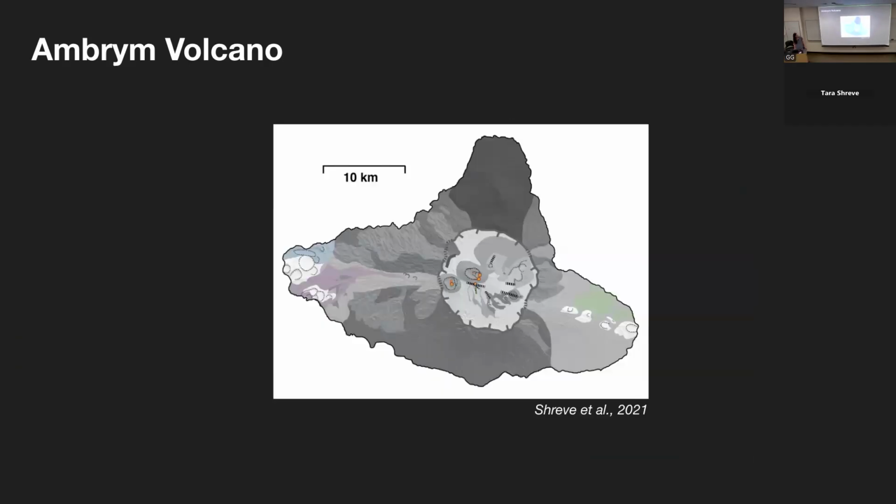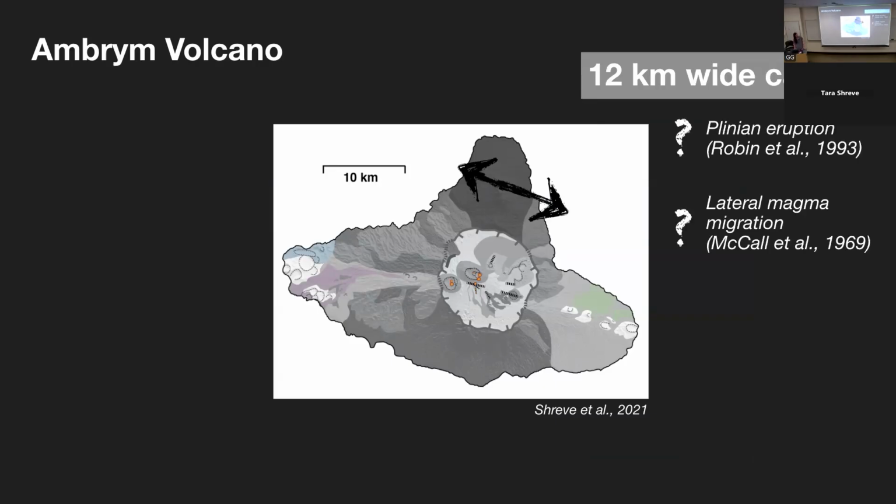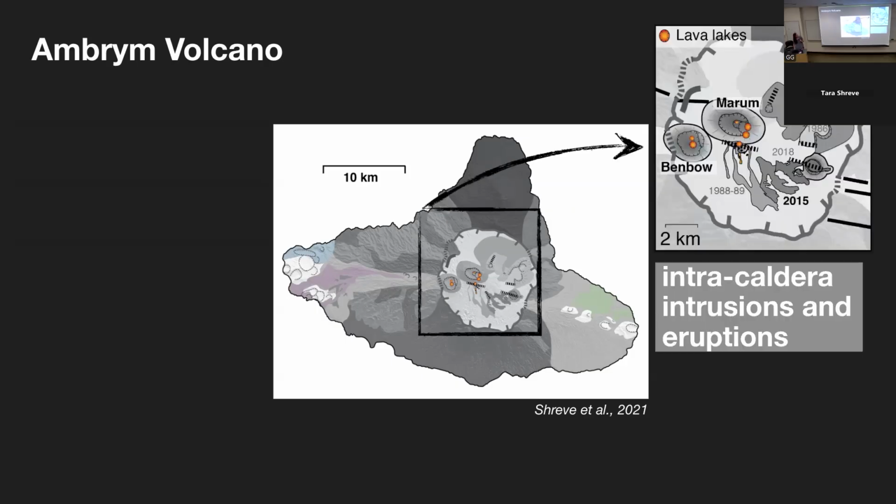So these lava lakes are located within Ambrym's 12 kilometer wide caldera. This is one of the largest basaltic calderas in the world, on shore or on land. And the mechanism of formation of this caldera is still debated, whether or not there was a Plinian eruption that resulted in caldera formation about 2,000 years ago, or whether there is lateral magma migration, which causes a more episodic subsidence of this caldera over time.